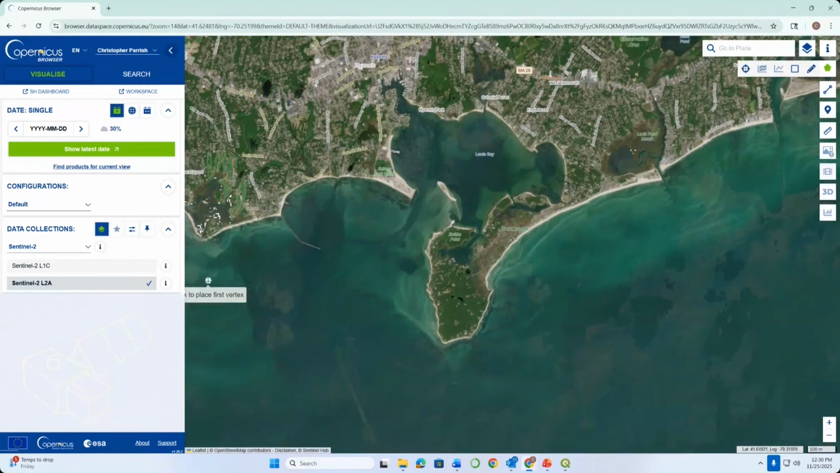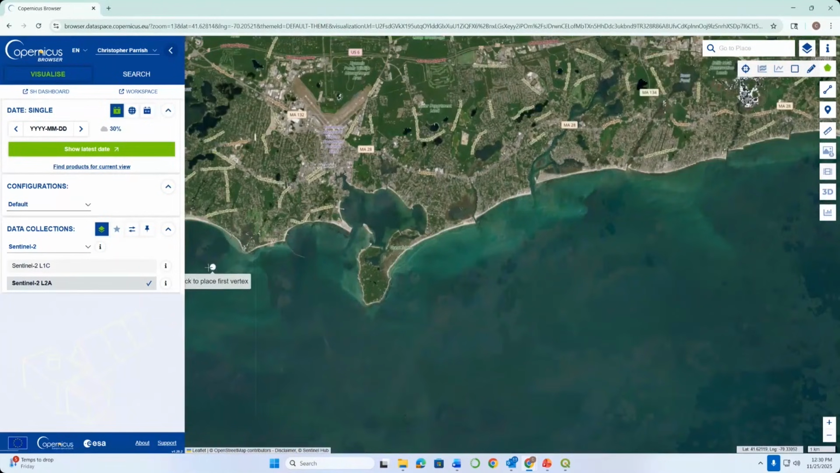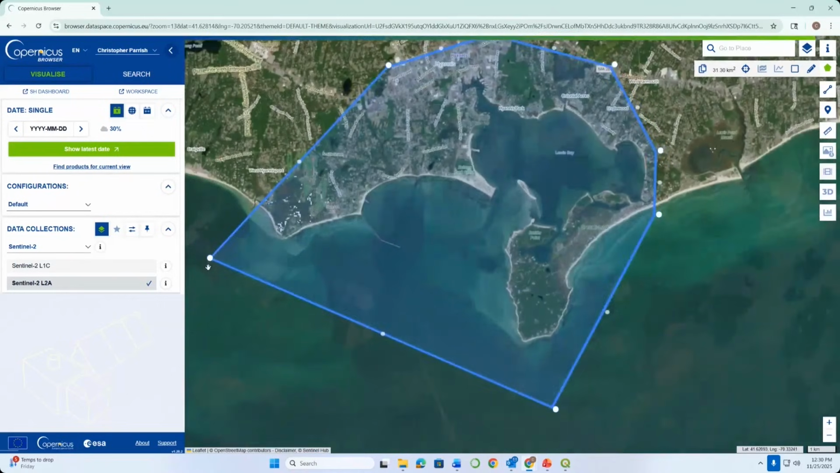I'll select that, and I might scroll out a little bit, and I'm just going to go ahead and digitize something. It doesn't have to be perfect, and it's okay if I make this a little bit bigger than what it actually needs to be. So I'll maybe do something and just finish it off like that.